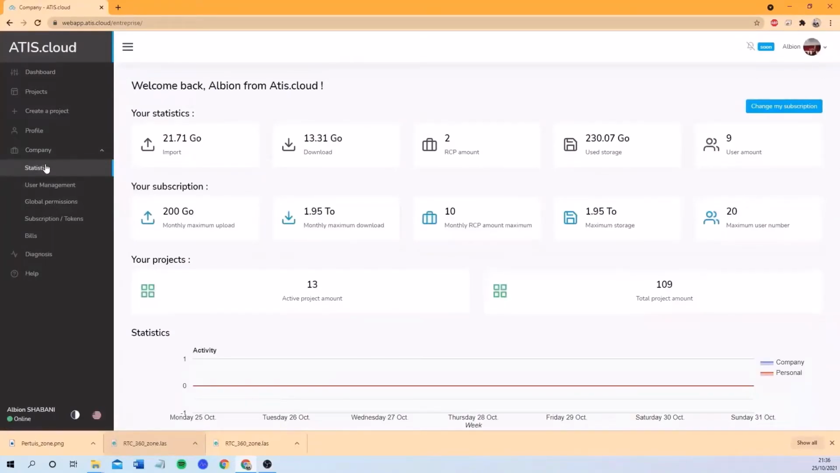First of all, you need to understand the statistics of your subscription. So here I can see my subscription, what can I do with it, the number of users that I can invite on ATIScloud, the maximum storage that I can have. So for this month, we can see that I imported 21 gigabytes, I downloaded 13, I generated 2 recap files, and I could generate 10 recap files per month. As Lina mentioned, we are compatible with recap files, and of course, when you upload the point cloud, you can directly generate a recap file. And we can see that I invited only 9 users.